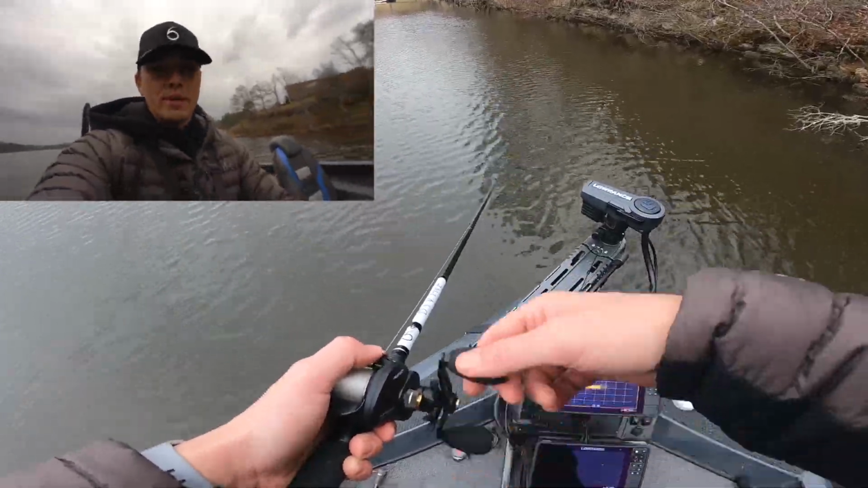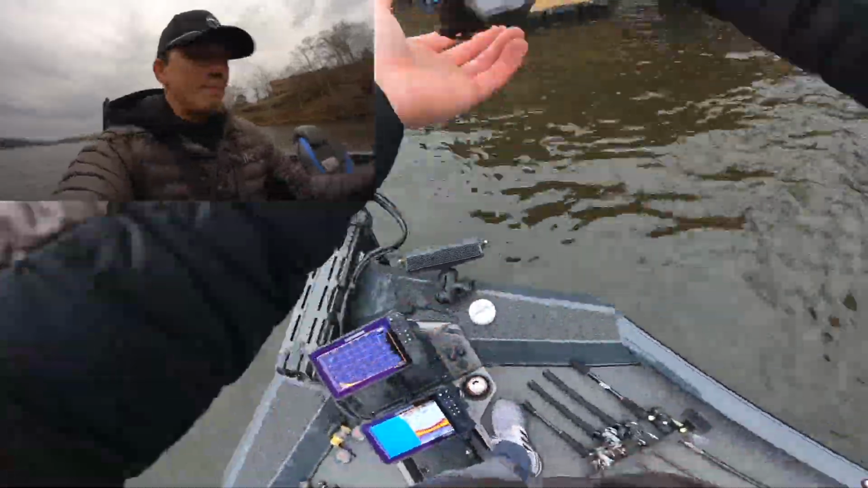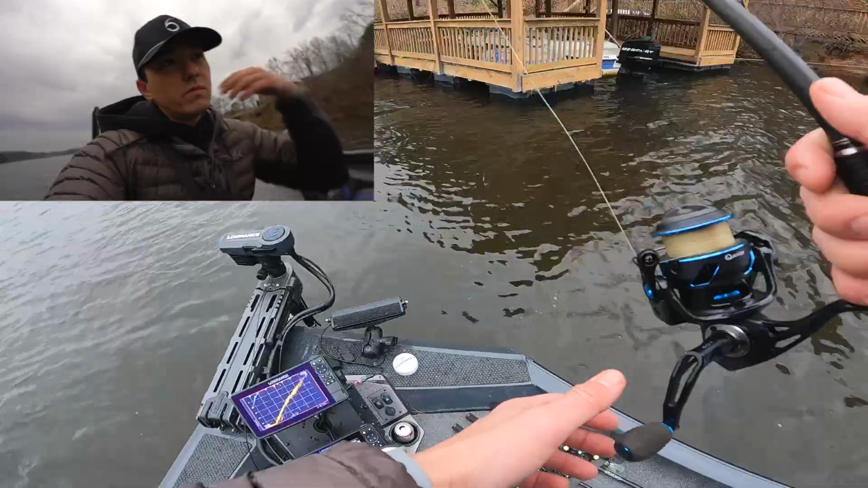I sure enjoyed that trip. Specifically starting out the trip with that giant 5-pounder on the second cast on a worm that I haven't thrown in probably like 15 years.